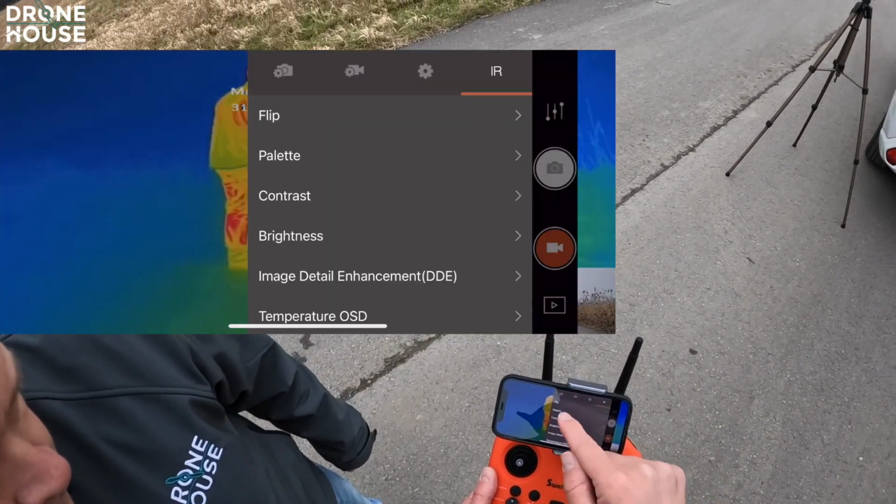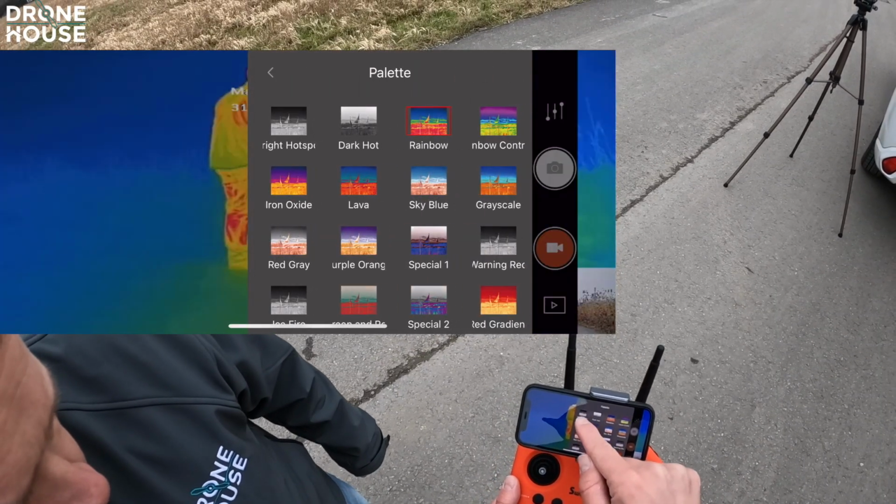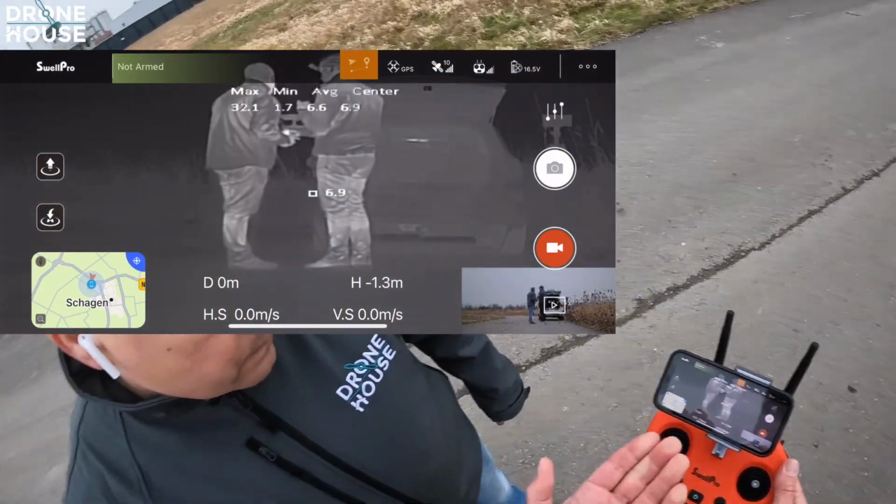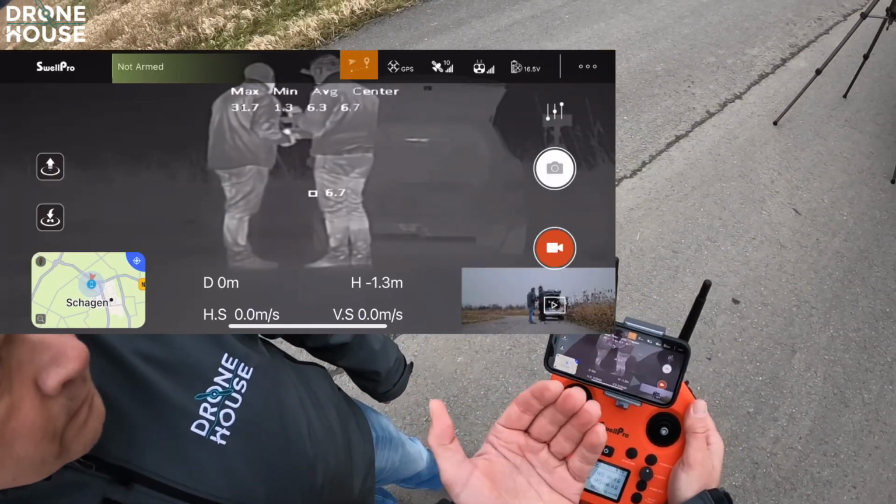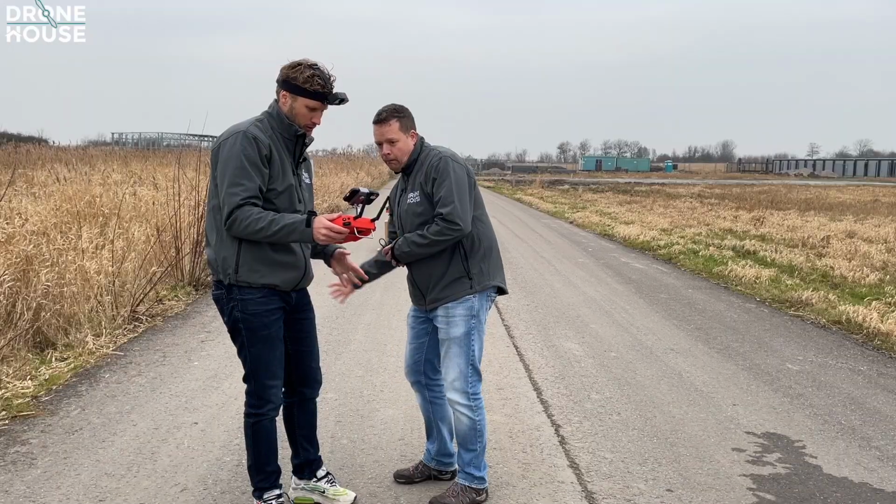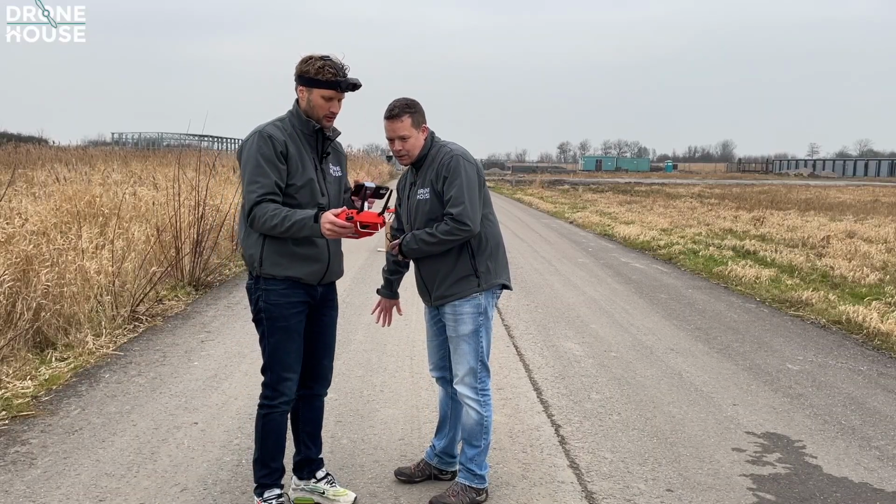For example, you have the white hot and the dark hot. If you press it on white hot, everything which is cold is black and which is warm is white. You can see that in the field of view, your hands, even with our cold it's still white. Warm. Yeah.